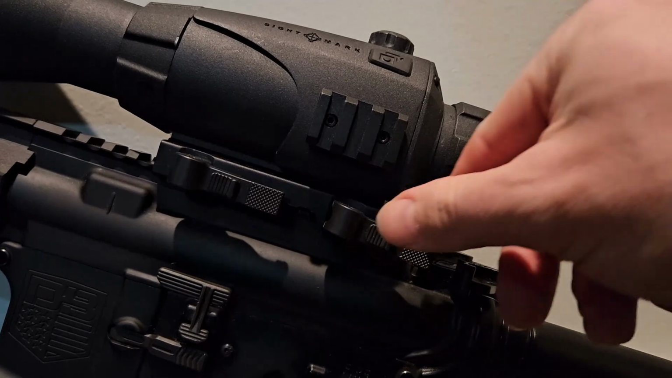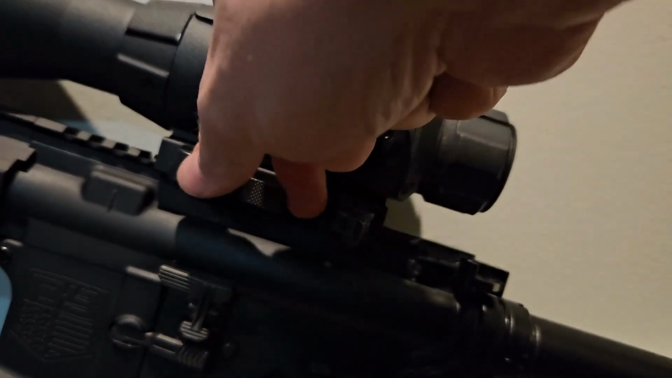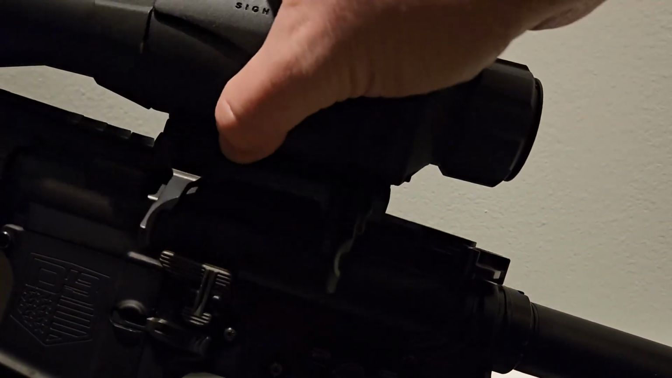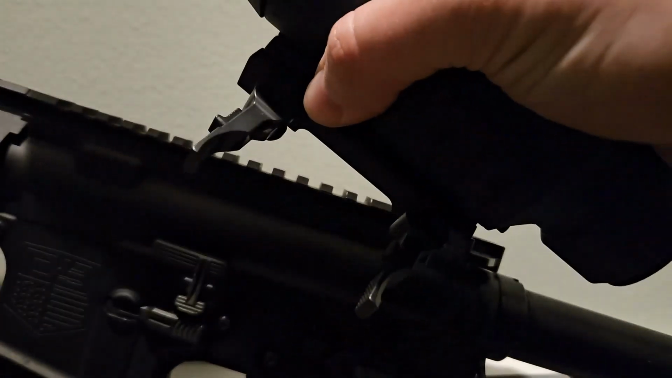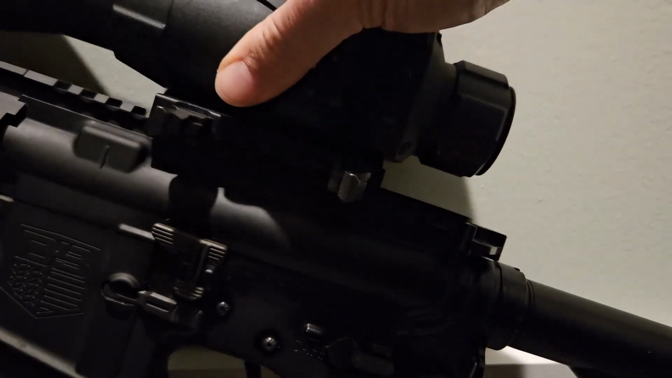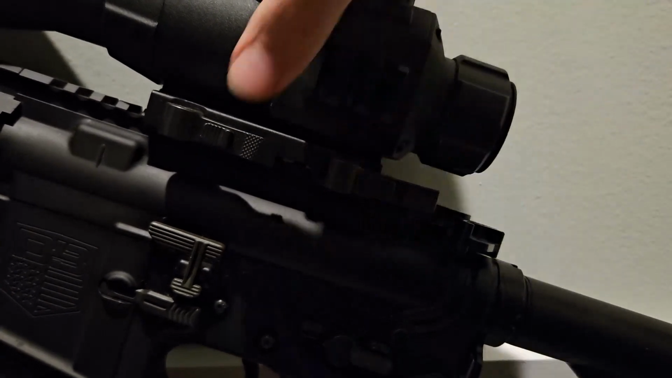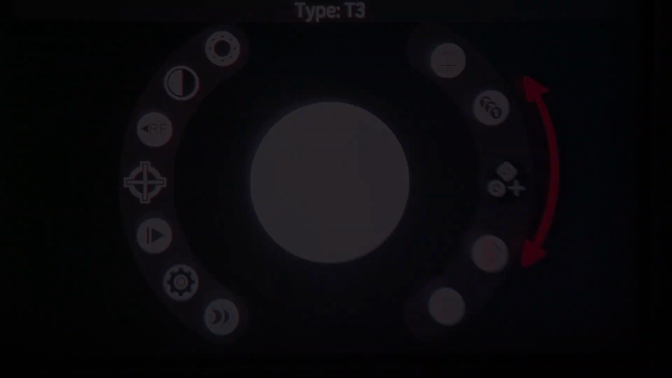Last but not least, the optional quick disconnect mount is an absolute must-have. We talked about this on our Wraith Mini Thermal video as well. They make one for this optic also, and it'll let you take full advantage of the multiple profiles that you can use and keep this optic zeroed to quickly transfer it between multiple weapons of varying calibers.